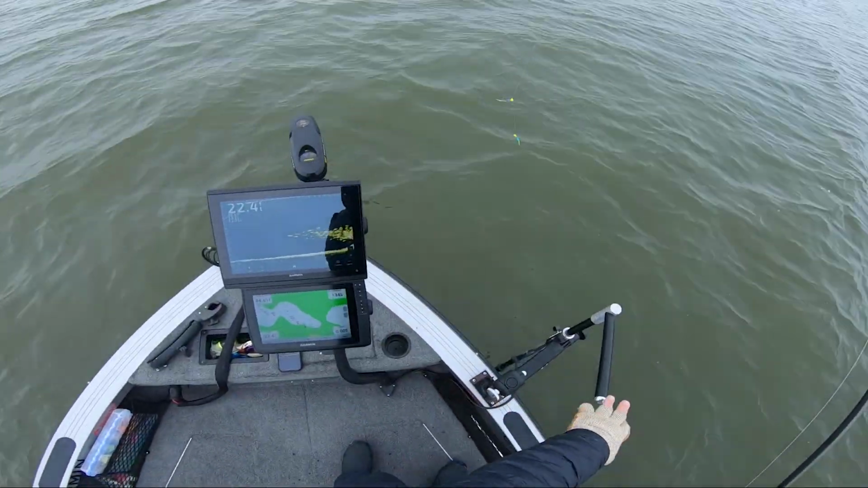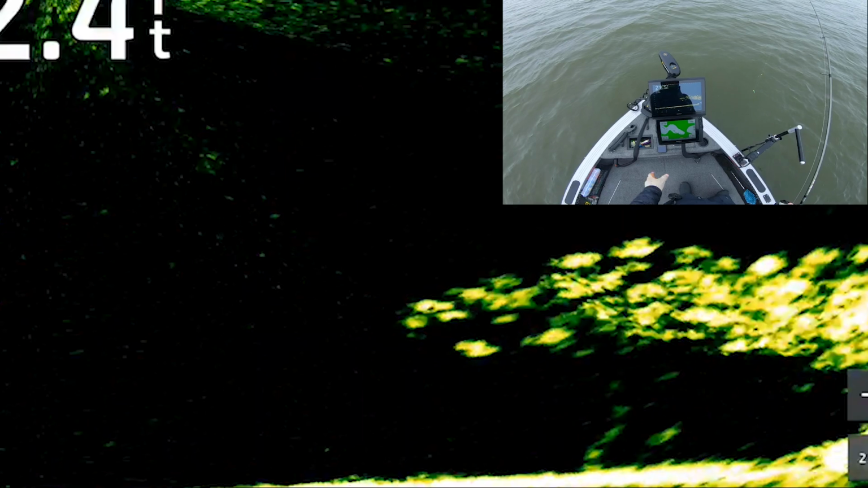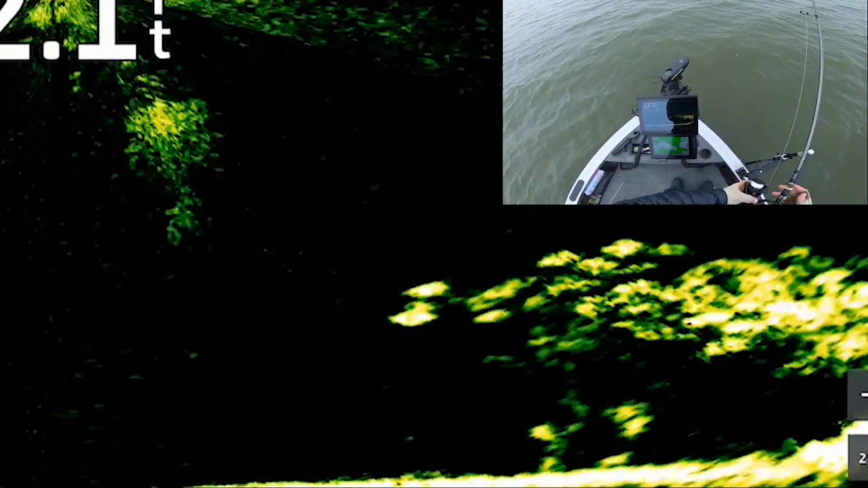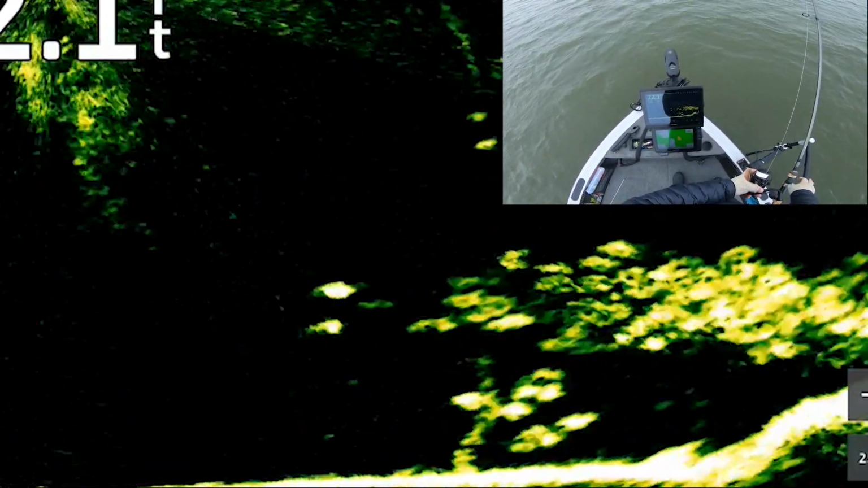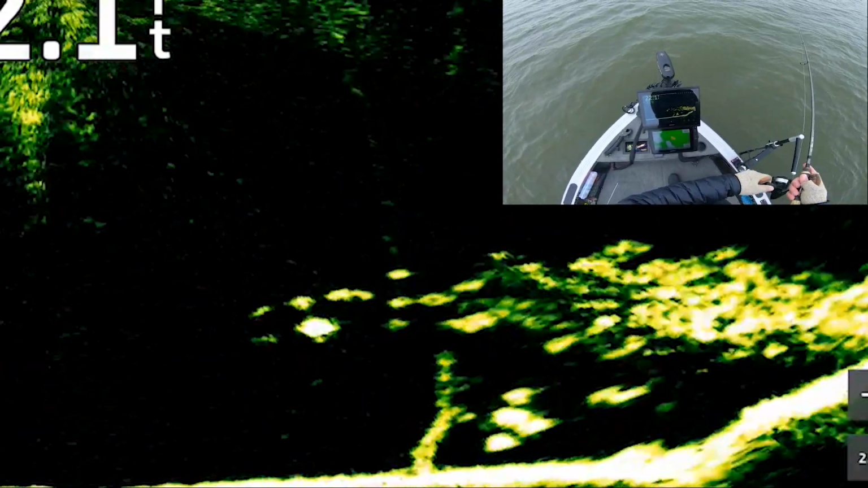So like you guys can see, that school is going to shift just a little bit, so use your trolling motor, just kind of jog with the Minn Kotas 5 feet at a time out in front of them. Give it a little pitch. We're going to pendulum it right down through the school, see if we can get another one. There's really nothing to it.